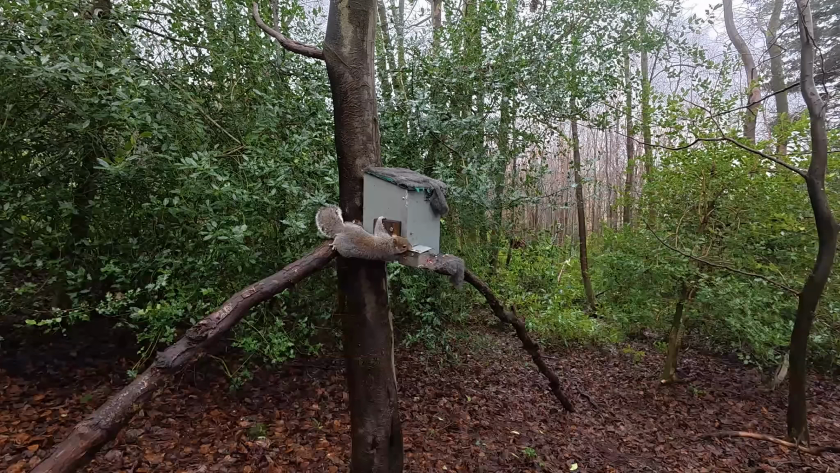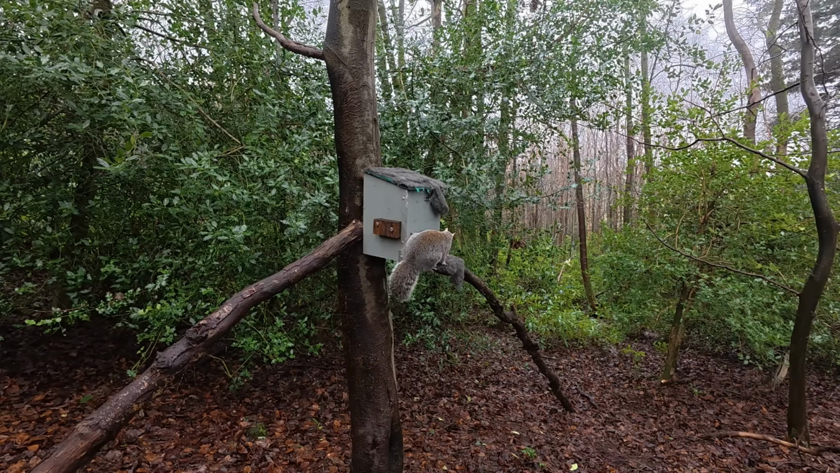It looks as if some of the fog has lifted, because you may have noticed earlier in the video with the camera from my hide it was a little bit misty, a little bit foggy, but that seems to have cleared up a little bit. And now that I'm back into my hide again after collecting those 4, we have another squirrel that's coming in.